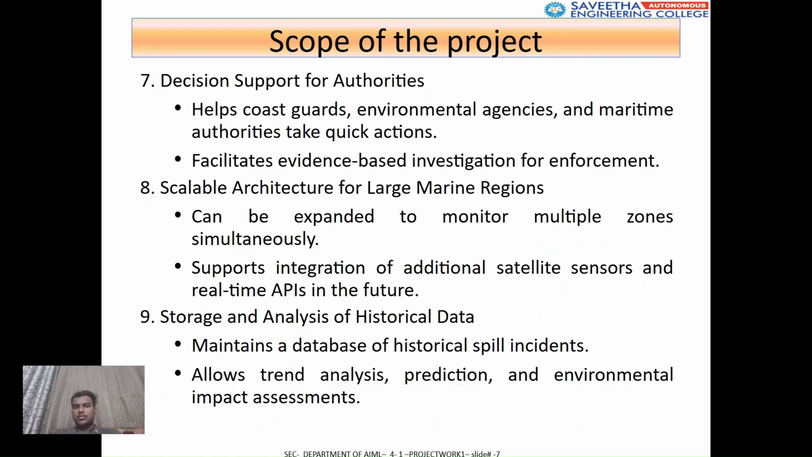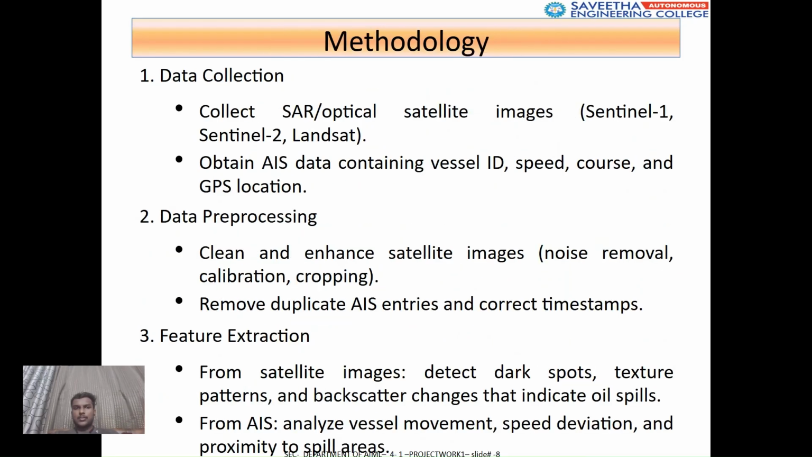The project also acts as a decision support system for coast guards and environmental authorities. It is designed to be scalable, meaning it can monitor multiple marine regions and integrate more sensors in the future. Finally, the system stores historical spill data, which helps in trend analysis, prediction, and environmental studies.